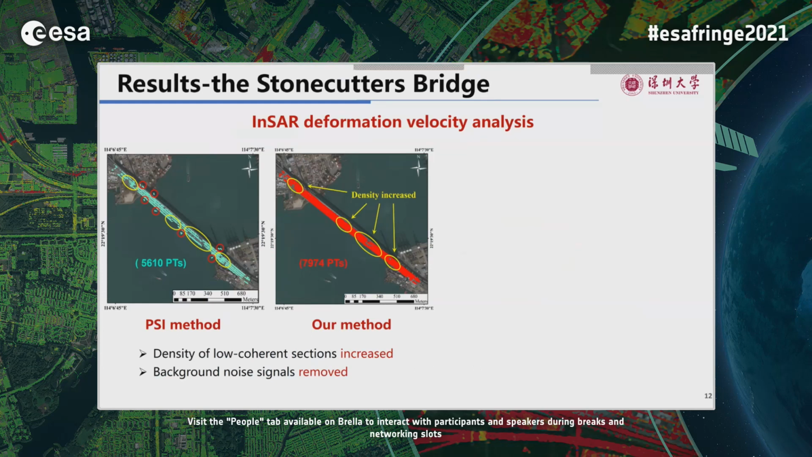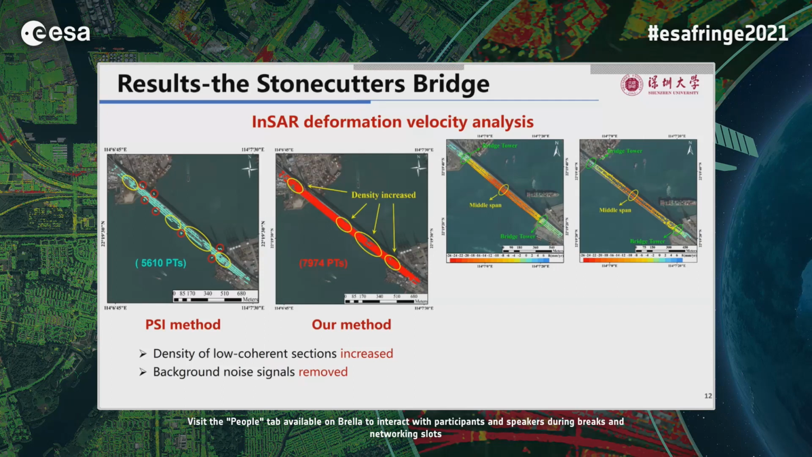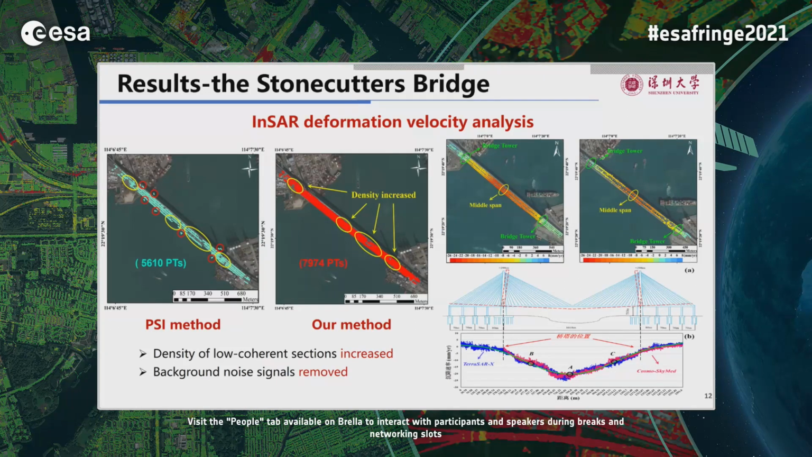By using our method, the density on low coherence sections increased and the background noise can be removed. This also verifies the feasibility and the effectiveness of our method. The results derived from the TerraSAR-X and the COSMO-SkyMed images showed high consistency with each other.